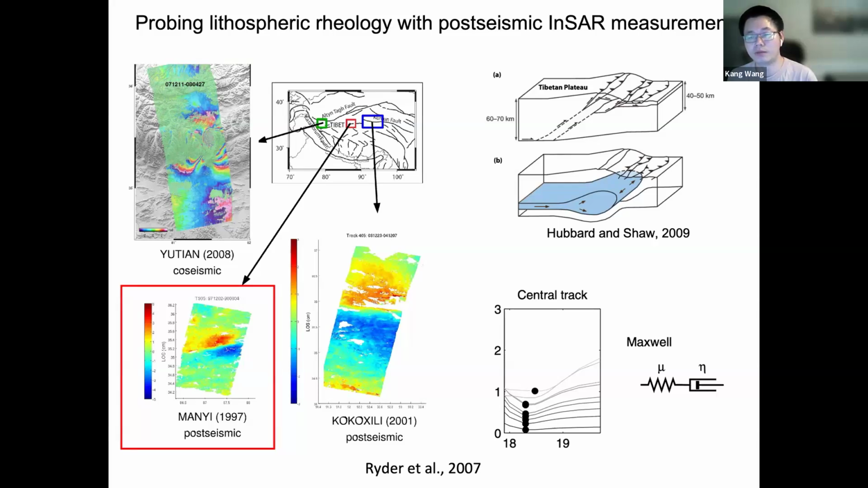By looking at the deformation after the earthquake, when you tease out the deformation from other processes, you can hopefully estimate the viscosity of the lower crust. In this case, they found that the deformation a few years after the 1997 Manyi earthquake can be explained by viscoelastic relaxation with a viscosity in this range, basically.